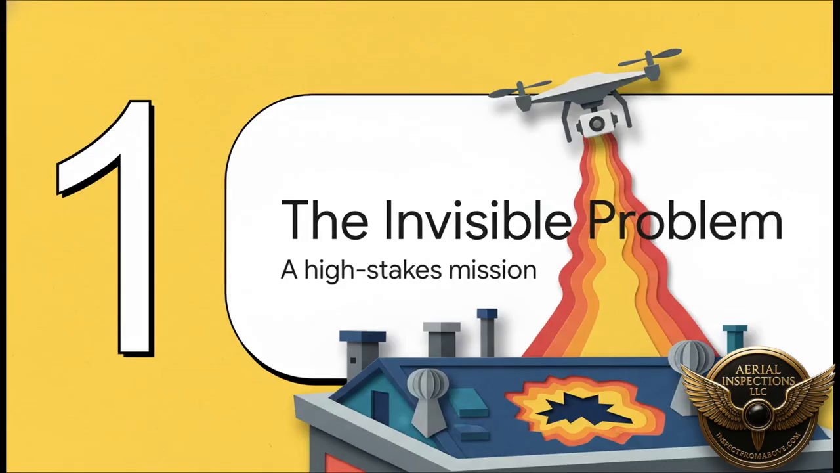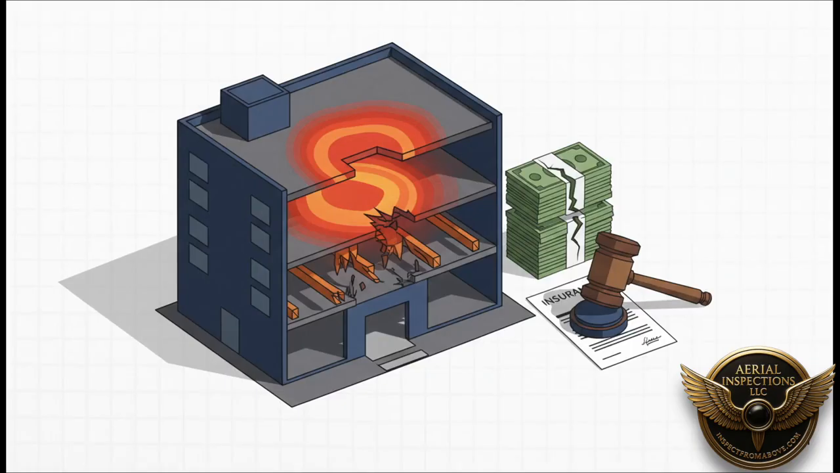So to really see how this plays out, let's follow Jane. She's a level 2 certified thermographer, a real expert. And she's on a mission: find a hidden roof leak in a massive commercial building. We're talking about a problem that's totally invisible from the ground, but could be absolutely catastrophic. And believe me, the stakes here are huge. This isn't just about a small drip in a bucket.